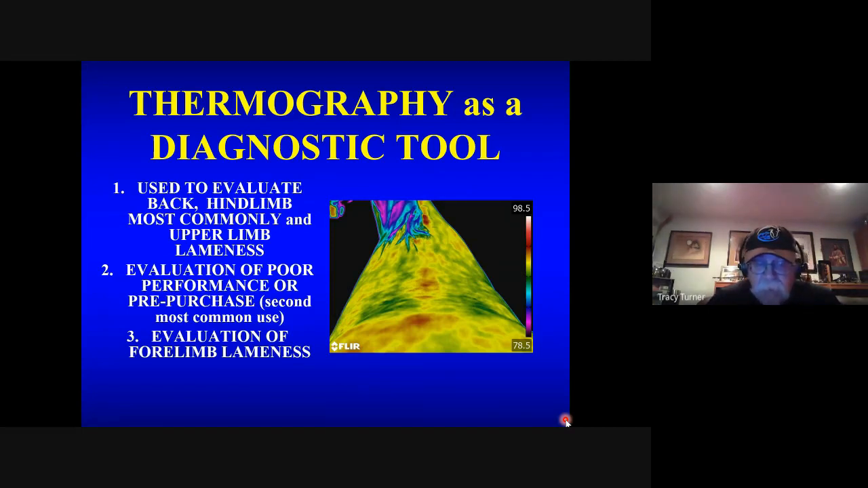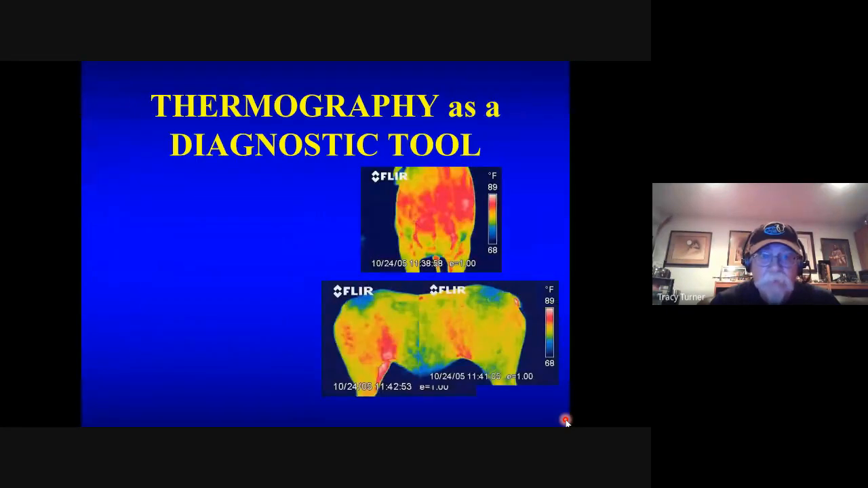I will admit myself that I'm a bit of a snob when it comes to lameness, and I think I can figure out most of these because I can block them out, etc. But there's still a lot of information that you can gain by knowing what the circulation is of the limb. And I have been remiss in using thermography as much as I probably should. But when I need to pull it out, it's most commonly for back and hind limb or for poor performance.